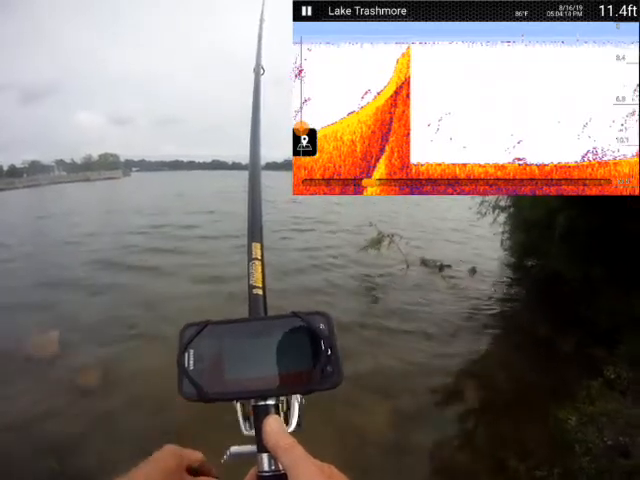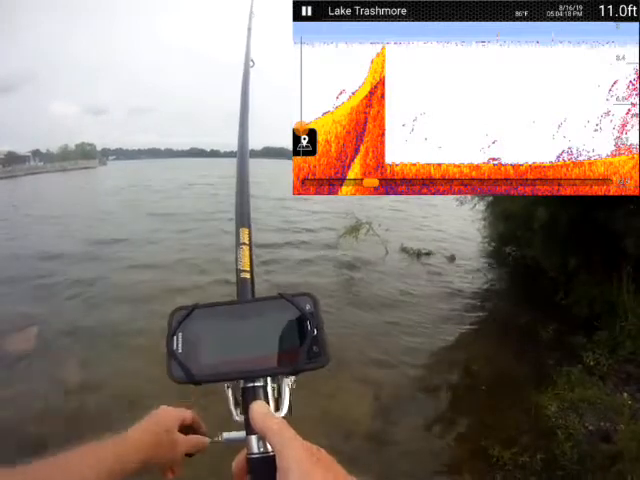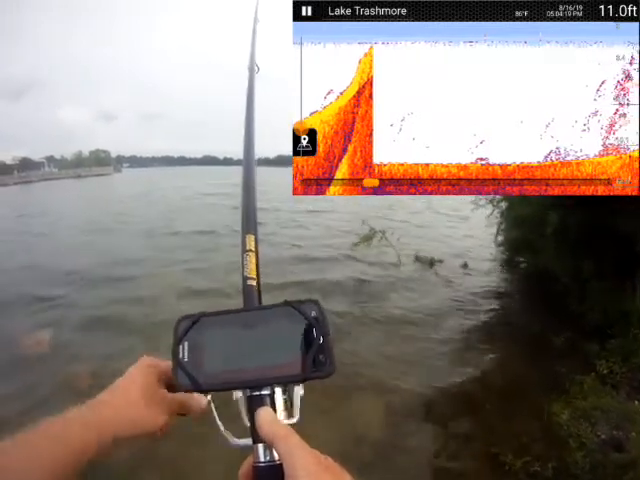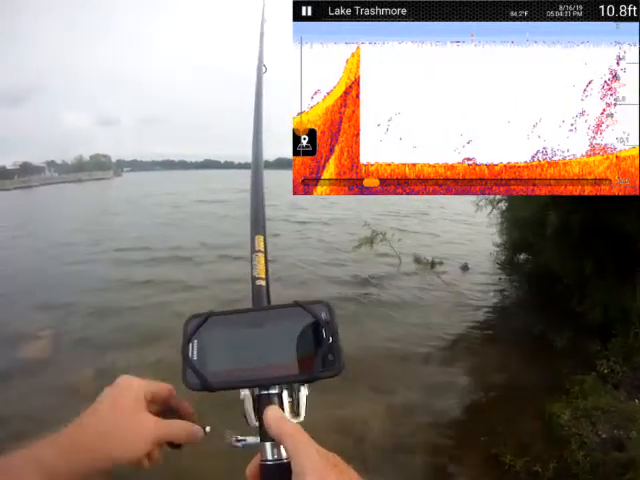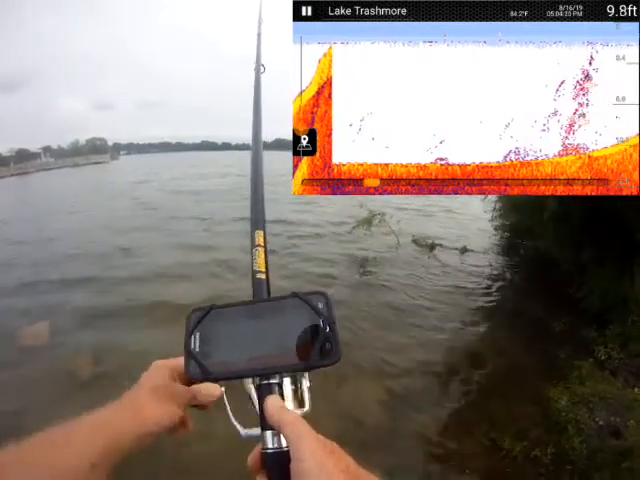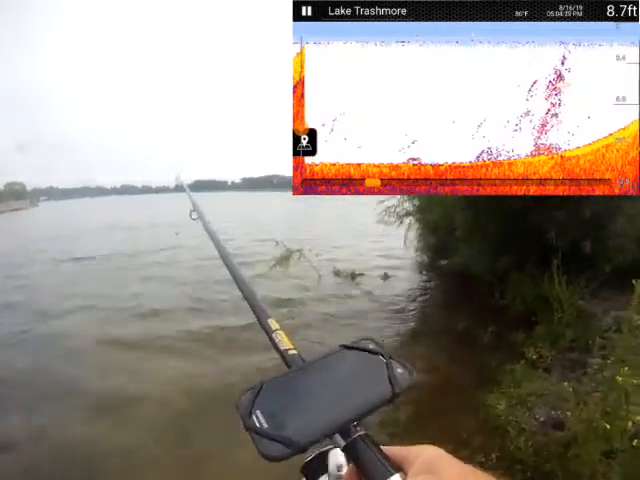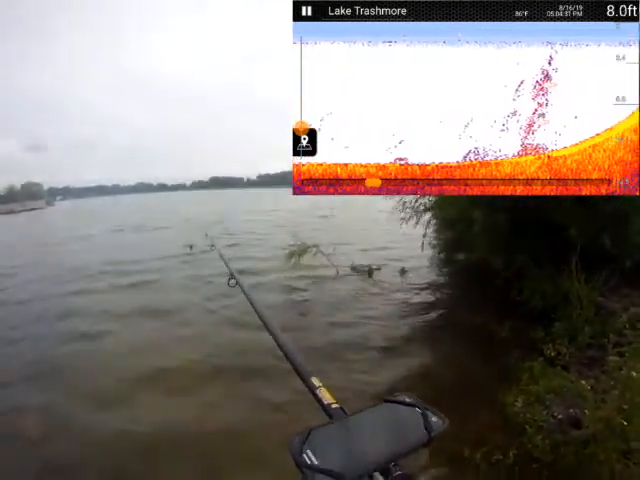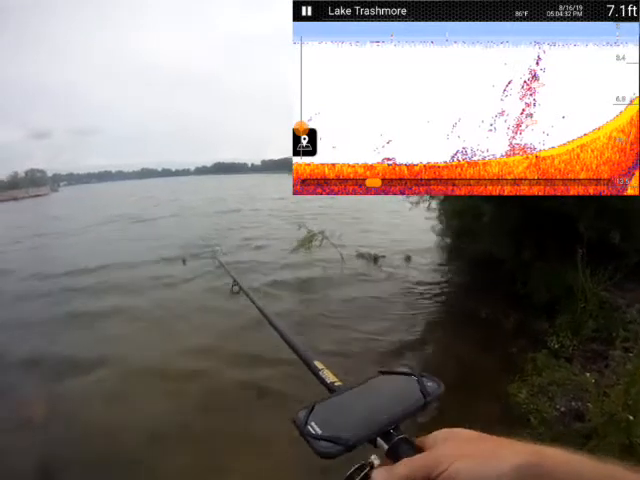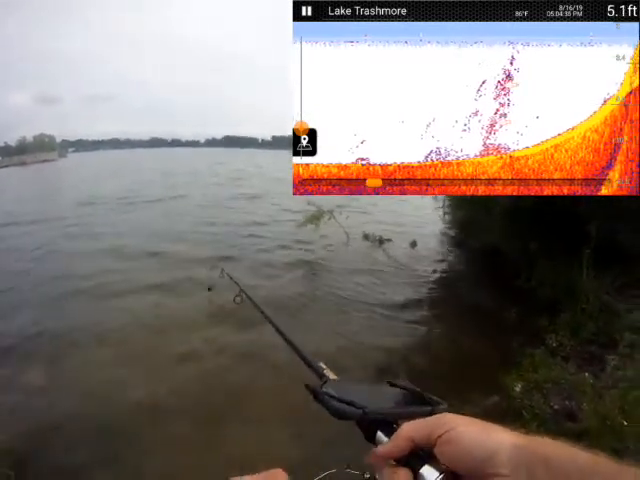Alright, and as we get closer in, there's the usual huge accumulation of bait fish stretching from the bottom all the way to the top. Just out there. Very interesting. Let's try one more cast, a little bit different orientation. Let's see what we can see.